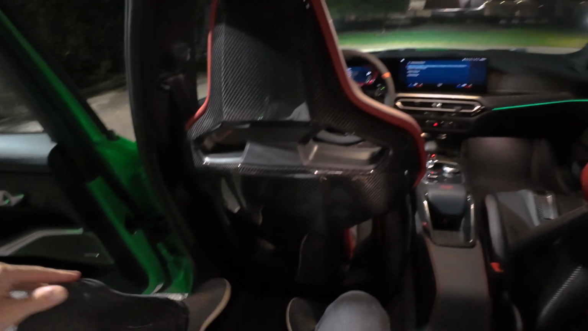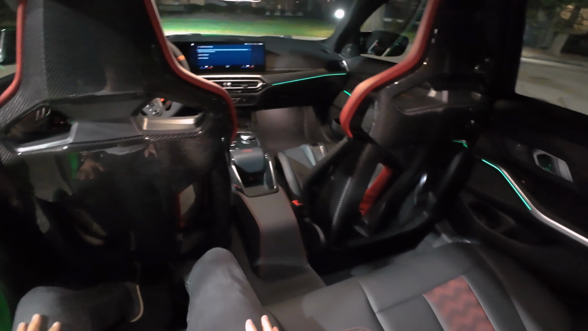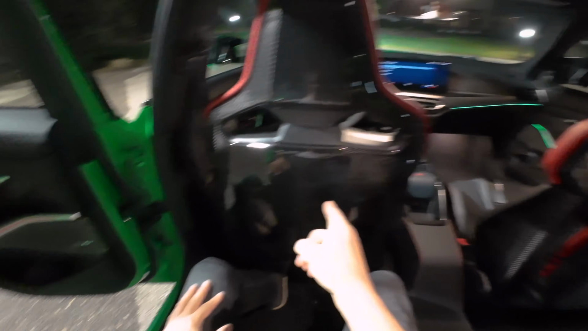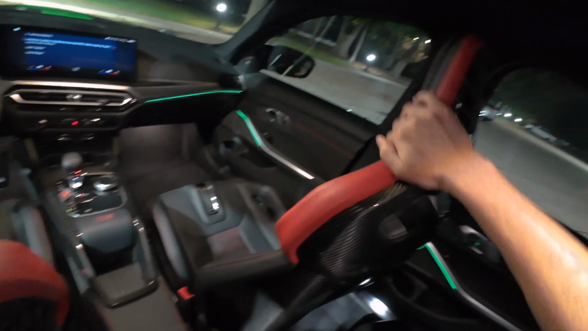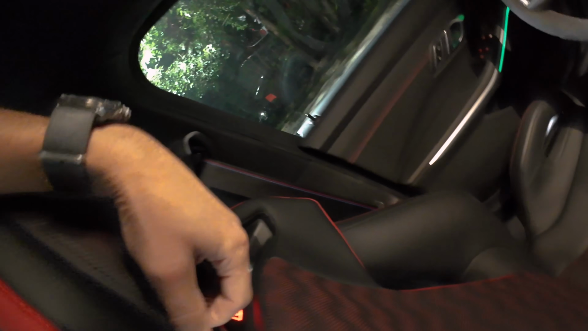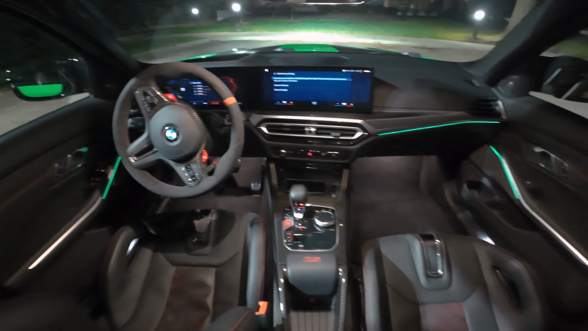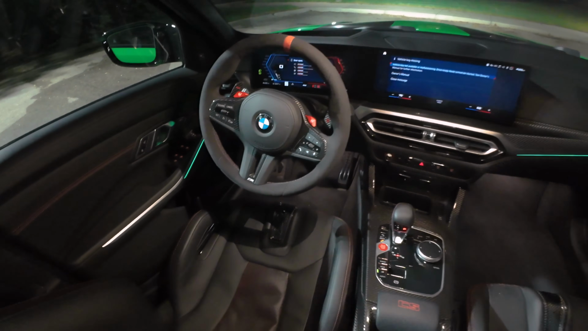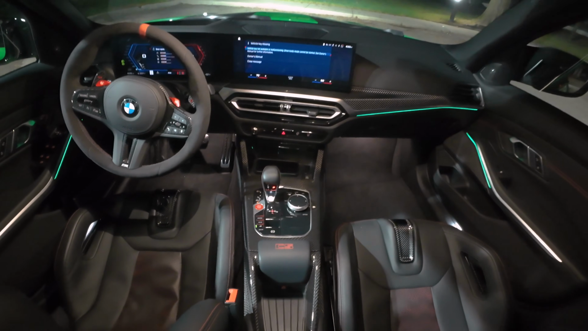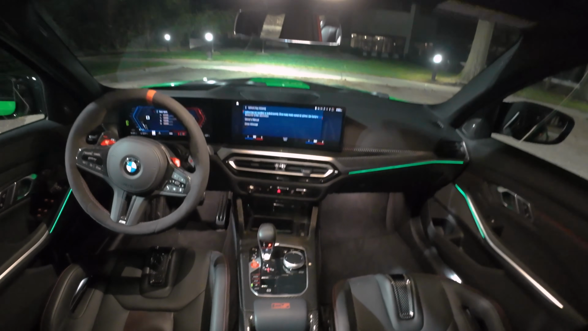Back here, you get the best view of these carbon bucket seats. I have tons of room back here. I'm 5'10". This is my driving position. Love these red accents around the headrests on the seat. You can remove these bits for a little bit more room on the track for your helmet. Every time you get in and out of this car, you'll bump the steering wheel because of these huge side bolsters. USB-C port, wireless CarPlay, iDrive 8.